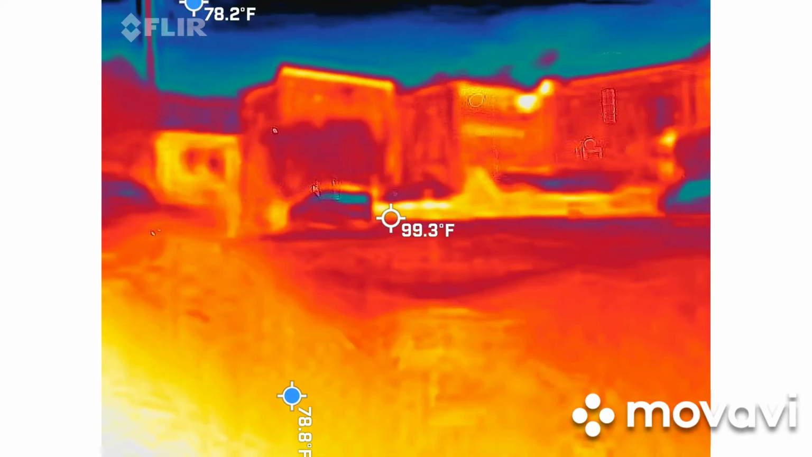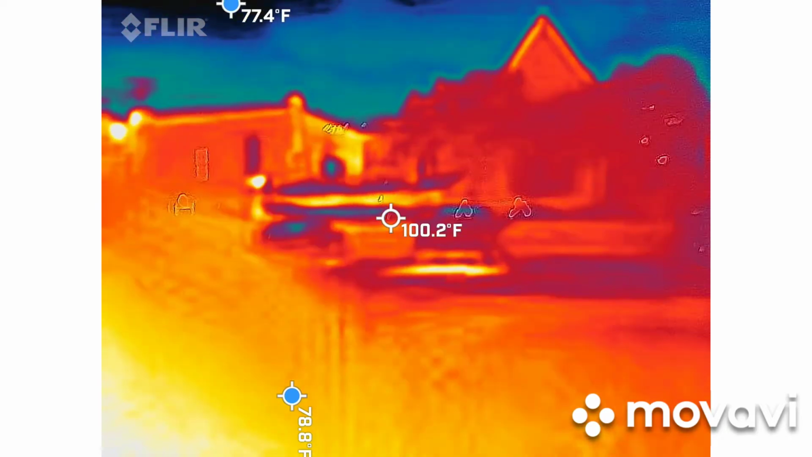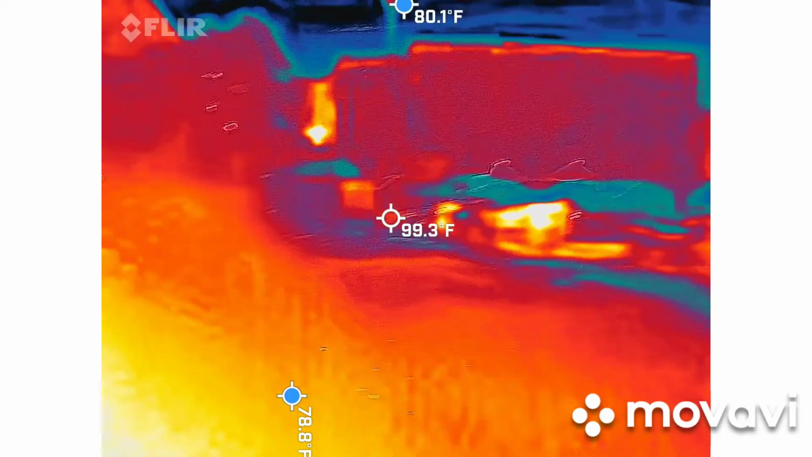It's not always hot down here. It does get cold here in the winter, correct? Yes, that's an agreement. You live here. So, I've been down here with hot hands and a winter jacket. That's how cold it gets.